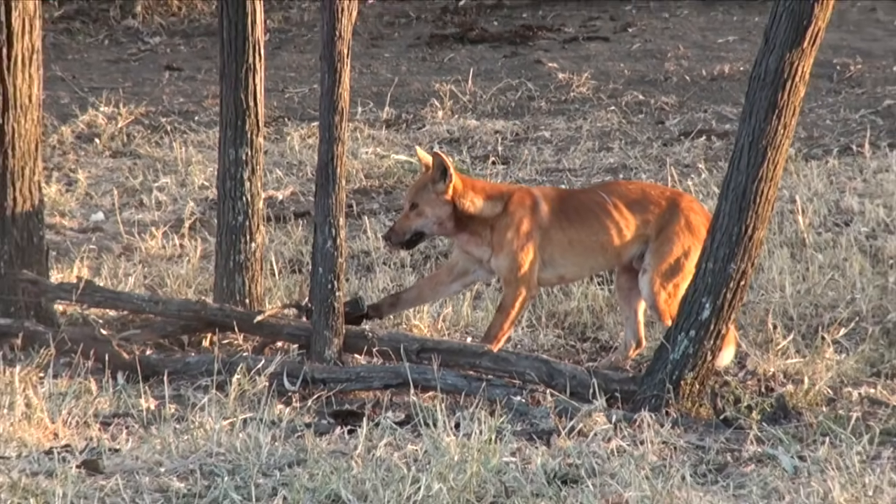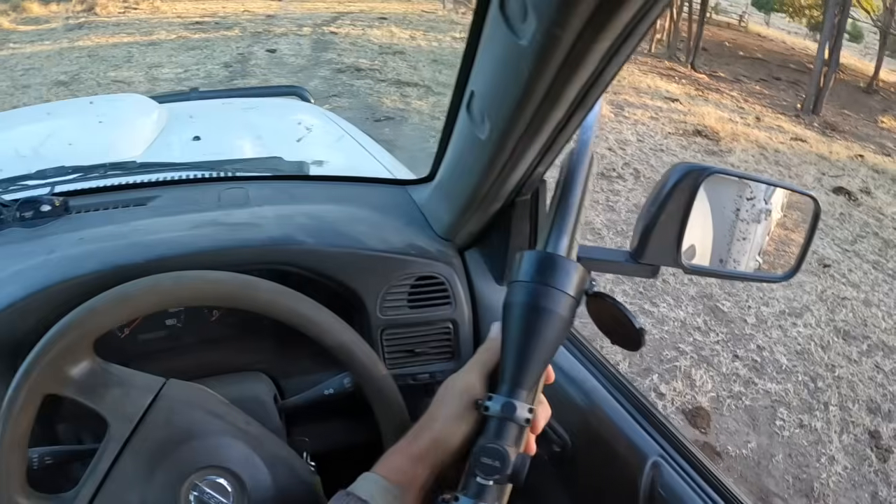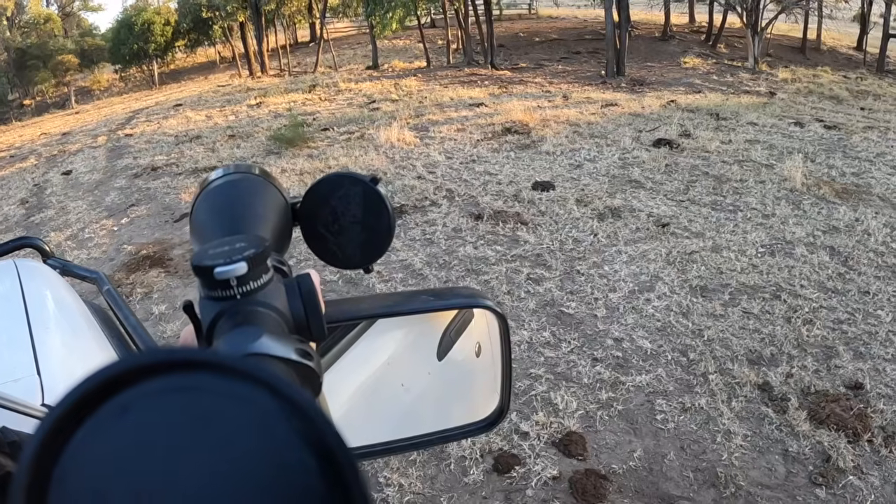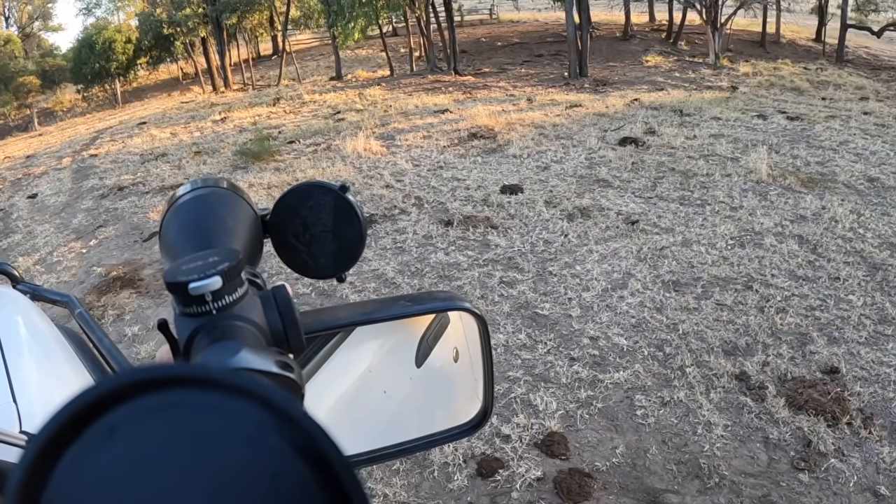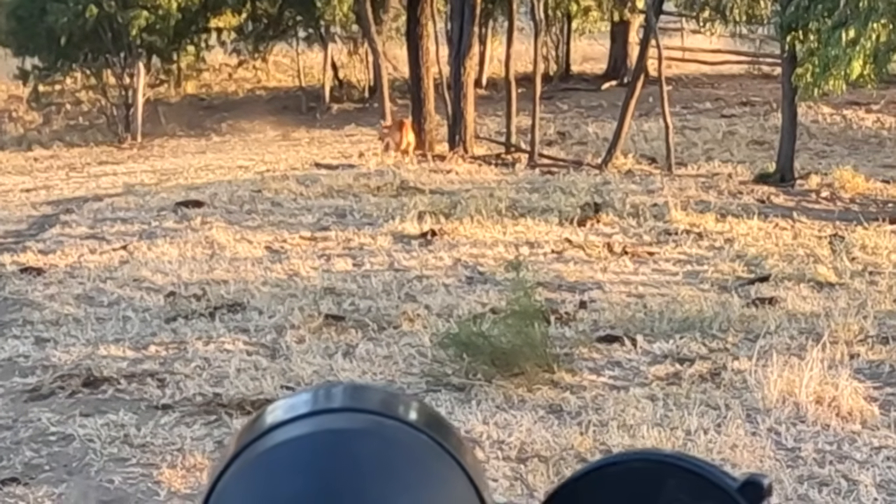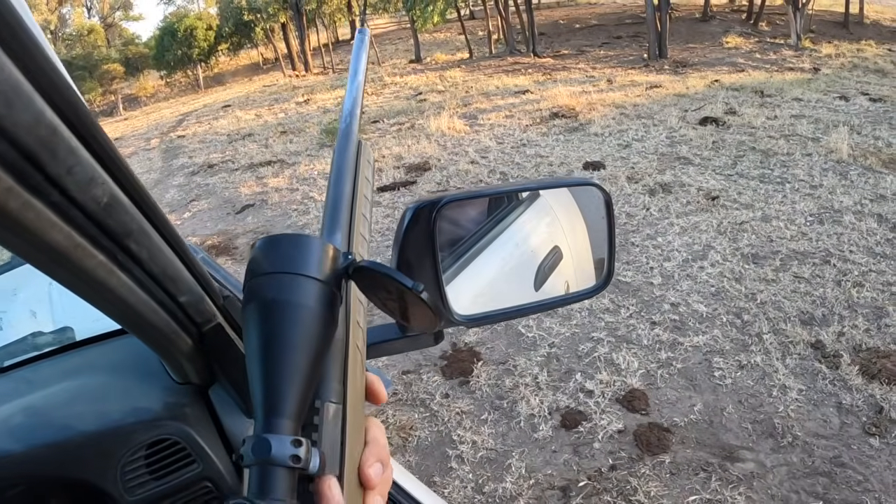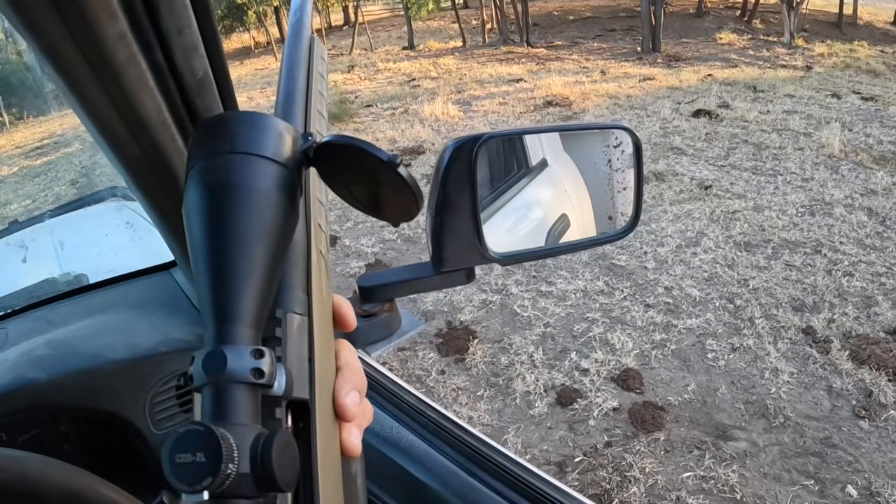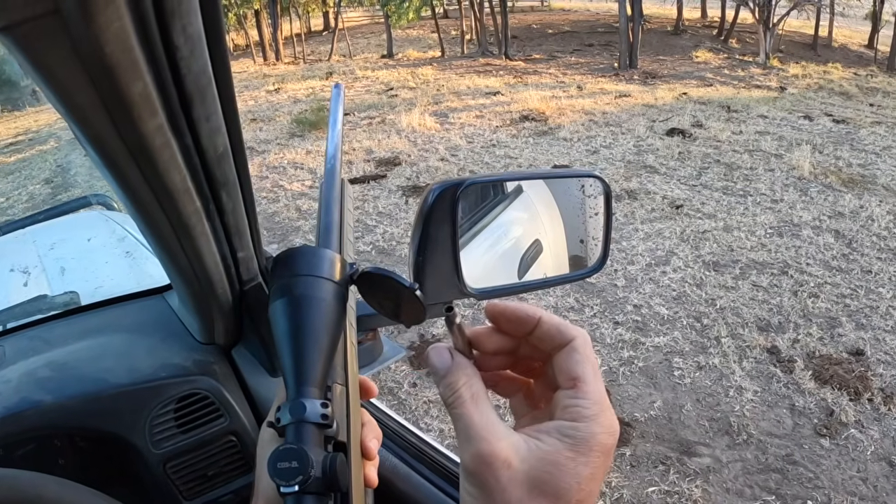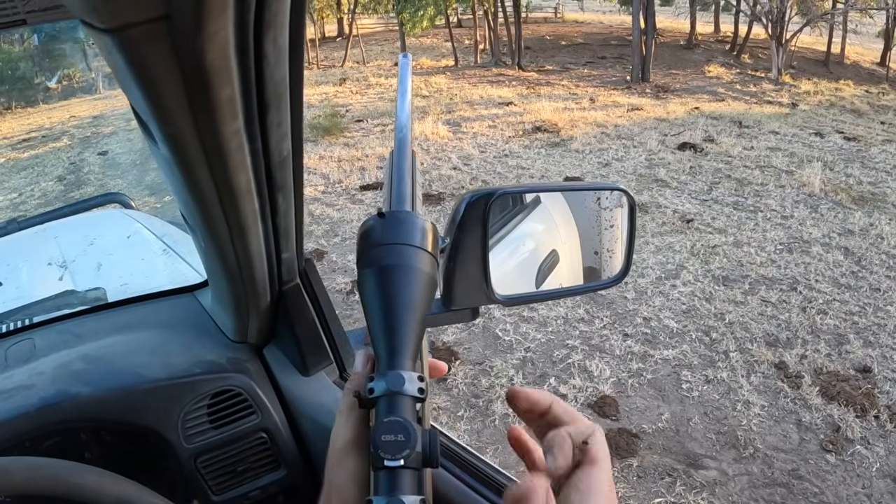Alright, I'll get him shot and go and deal with him. You get the silver bullet, mate. Hold still. Silver bullet. I really like these nickel plated shells.